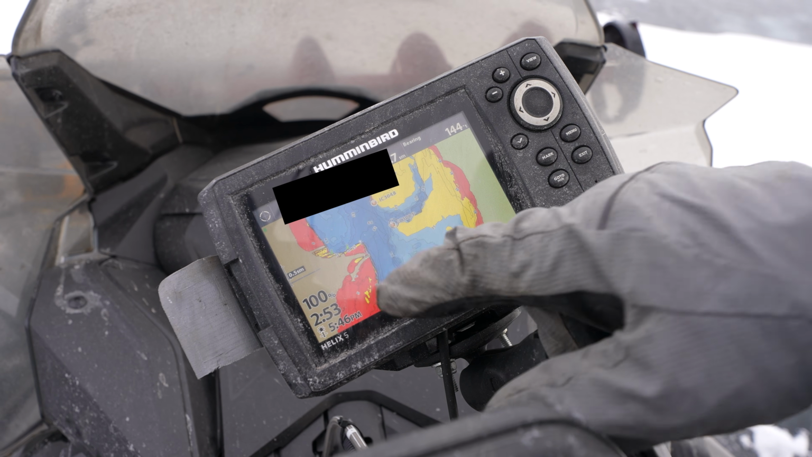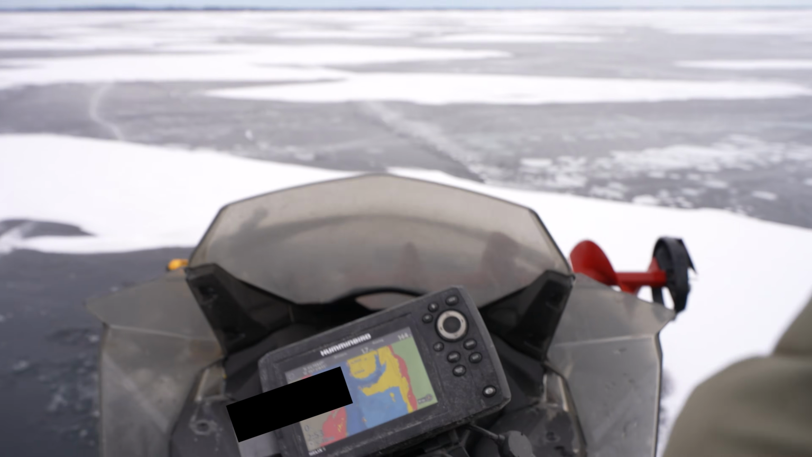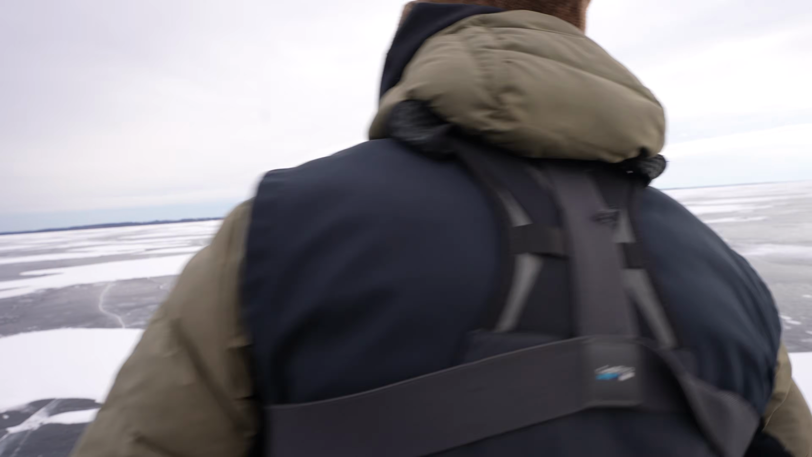Big point that comes out, tight channel. A lot of times you'll see less ice in those spots because of current, so we will check it as we approach.